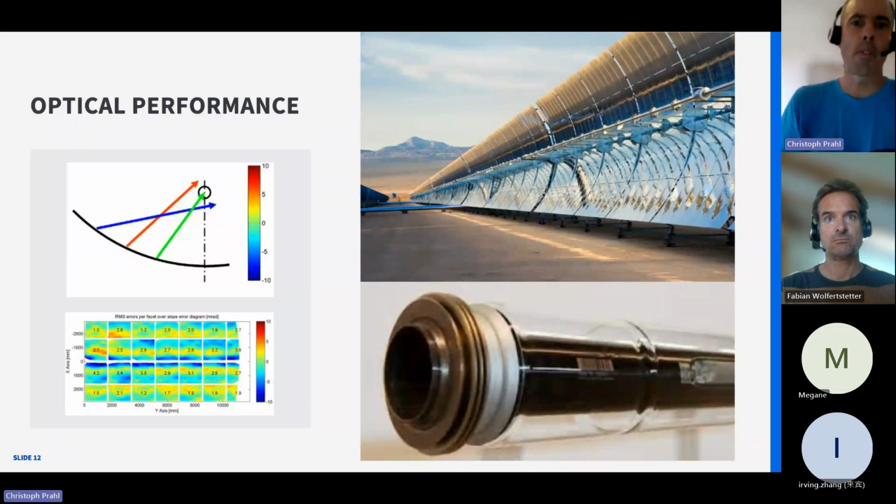In these plants, there are mirrors that are concentrating the solar radiation onto a tube, and this complete collector is tracked following the sun so that the radiation is always hitting this tube. And you can imagine that this is a high precision optical instrument. So the shape of the mirror is responsible for whether a reflected sun ray is really hitting and absorbed by the tube or not.